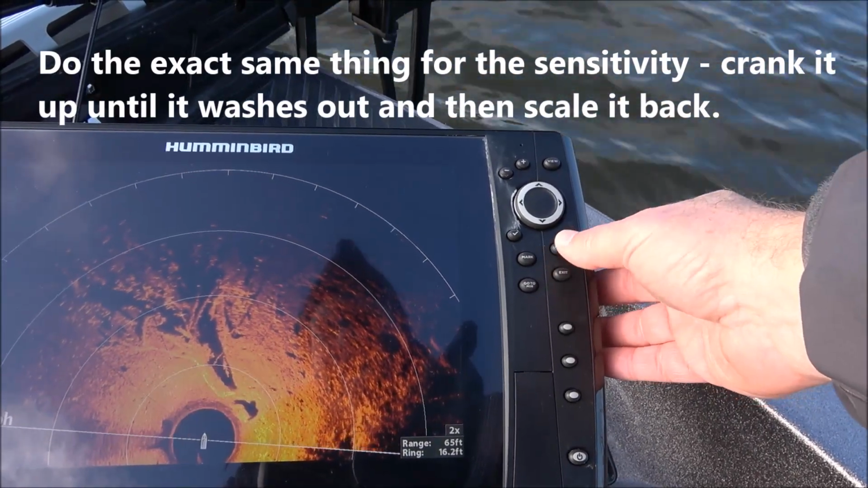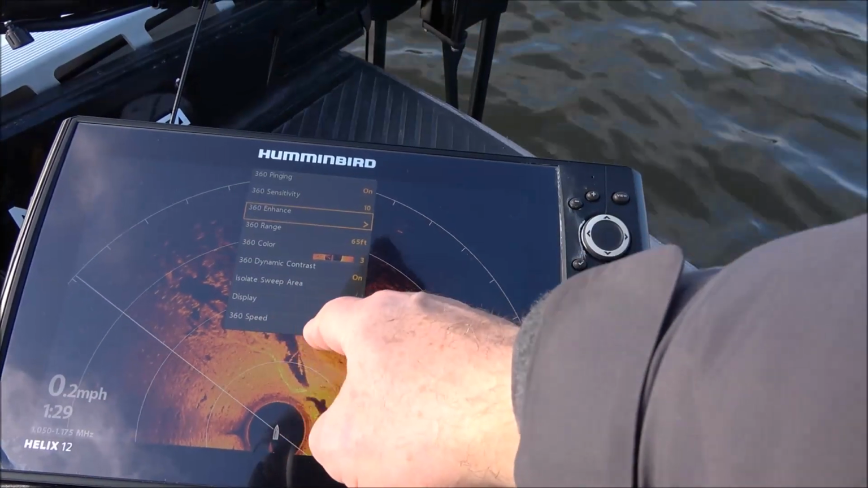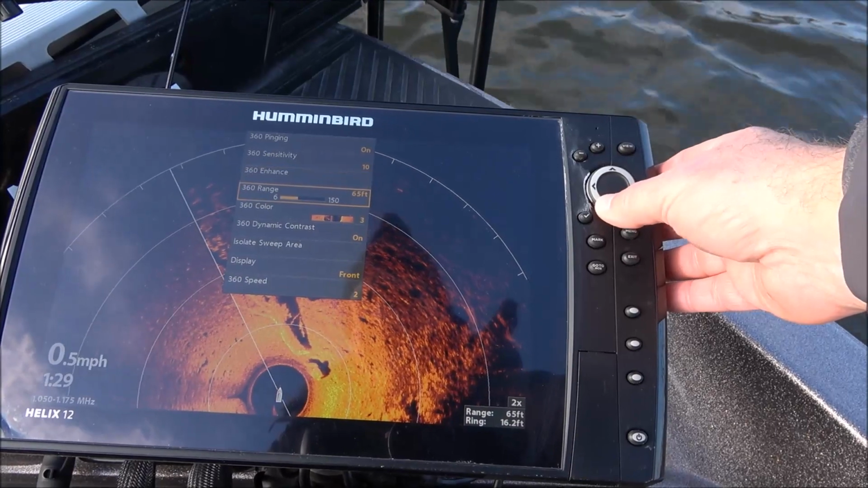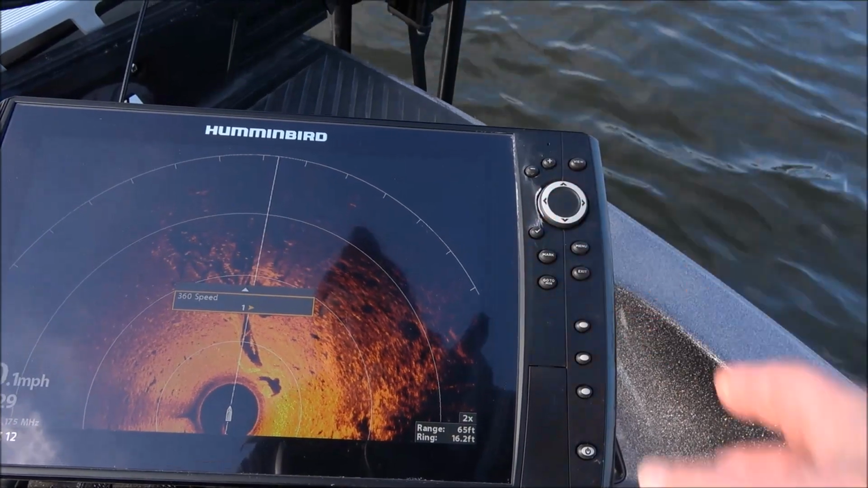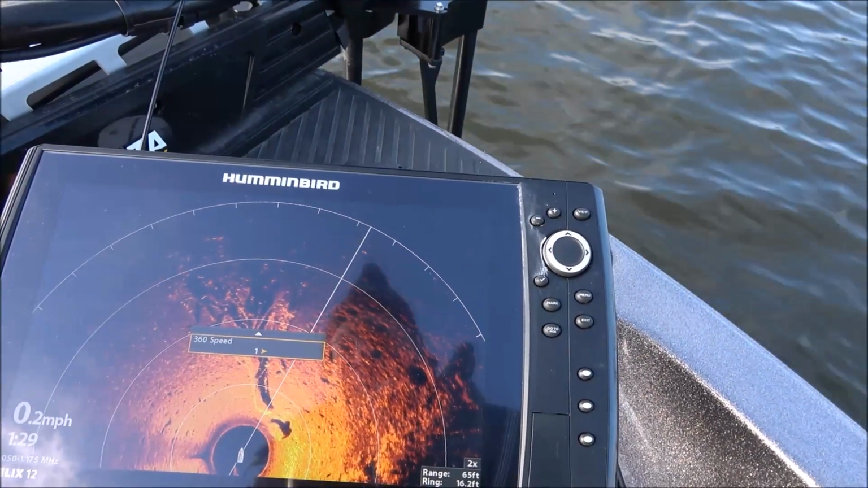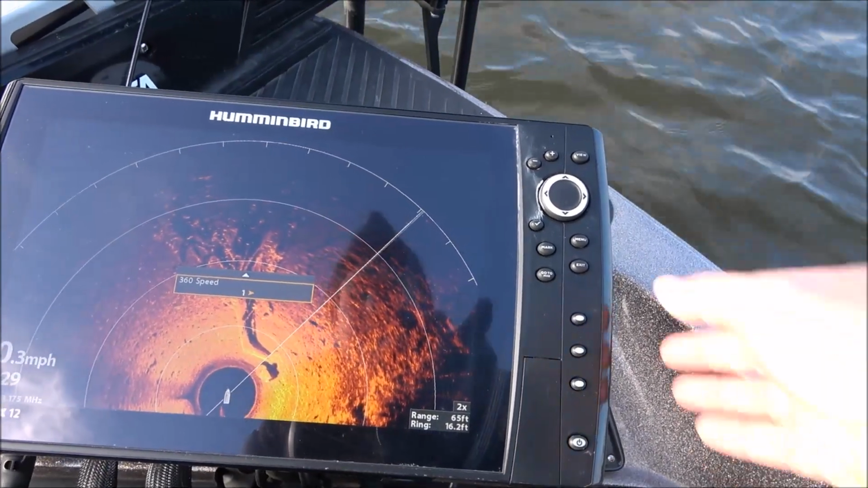Alright, so now another thing that I can adjust is the actual speed of this transducer. And it goes from 1 to 6. So 1 is going to be very slow, and that's going to give you the most detail because it's sweeping across very slowly, so it's going to read the most detail.